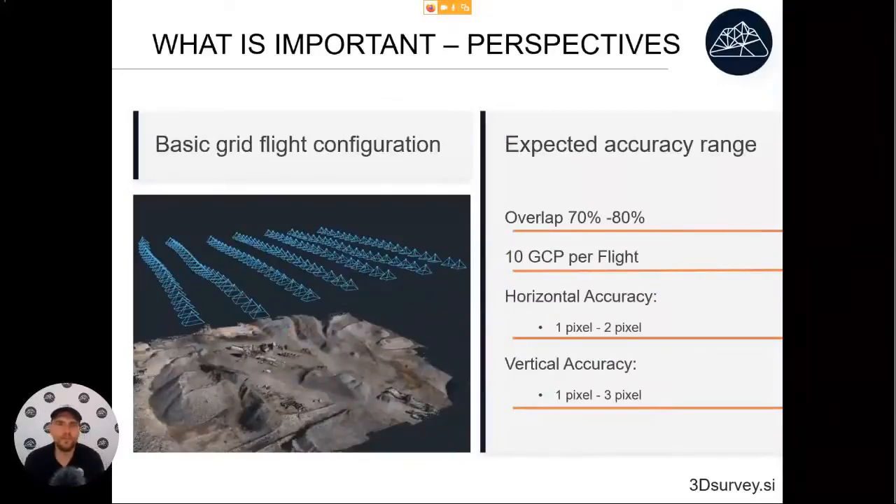Okay, to get good results, what will also be important is the correct perspectives. For most of our projects, we just use the basic grid flight configuration. It's just important to use the correct overlap, usually between 70 and 80%. Sometimes we set it so that the overlap will be 80% and side lap will be 70%.